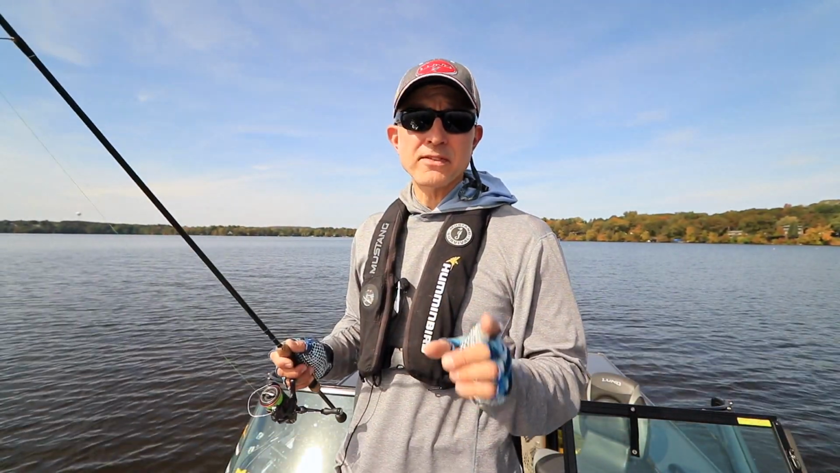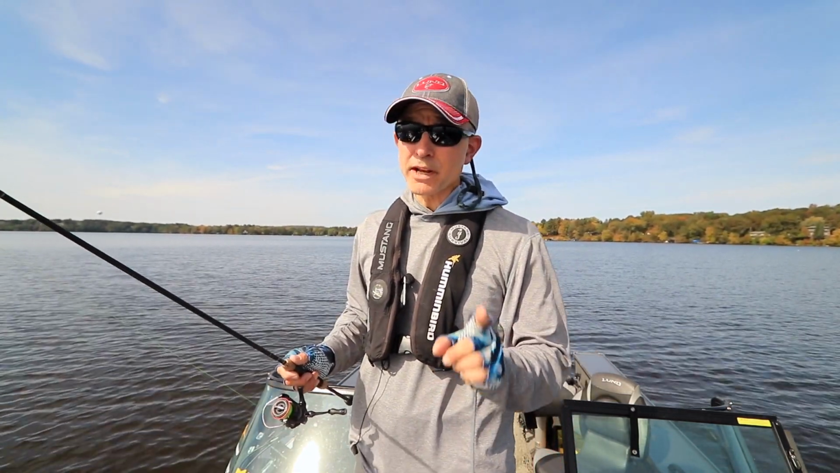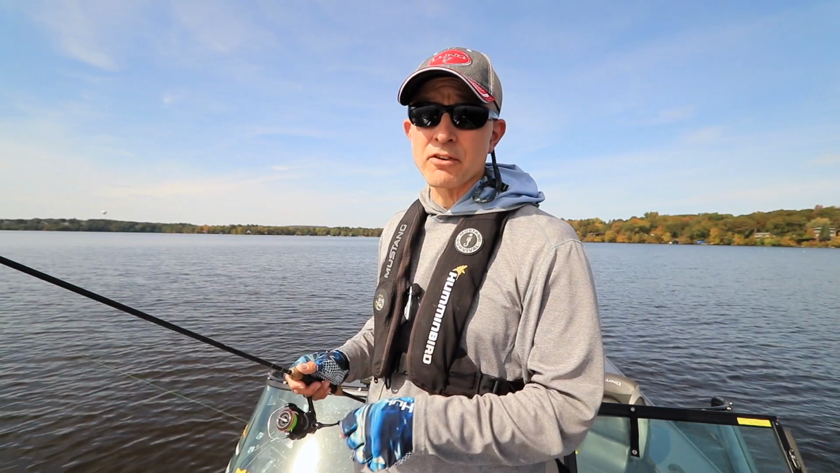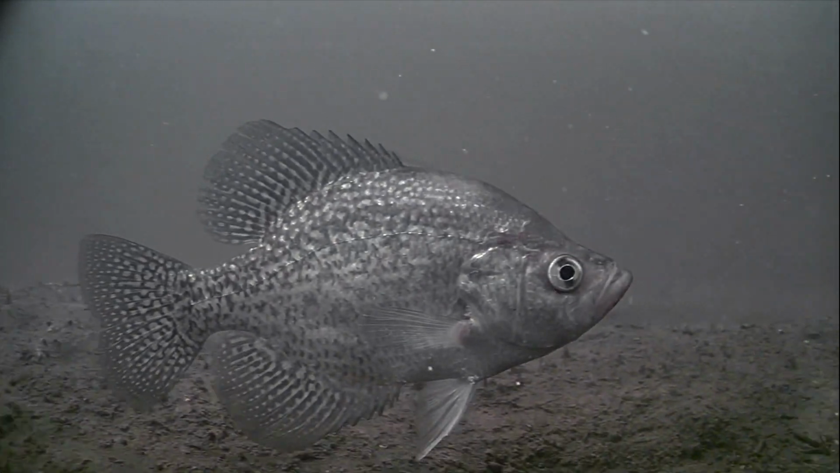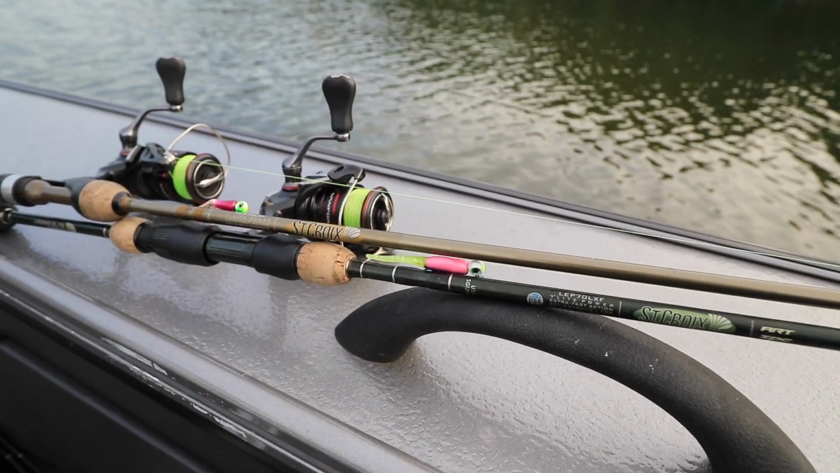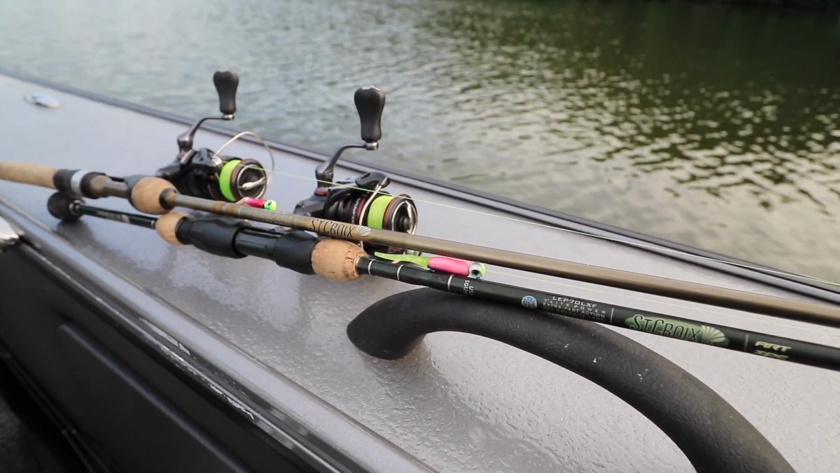Here are some simple things that you can do to enhance the quality of your Mega Live images whenever you're chasing fish in heavy cover. Well, today I'm crappie fishing, and what I'm doing is pitching just a little 16th ounce jig with a soft plastic to an isolated brush pile. It's sitting in about 13 or 14 feet of water.